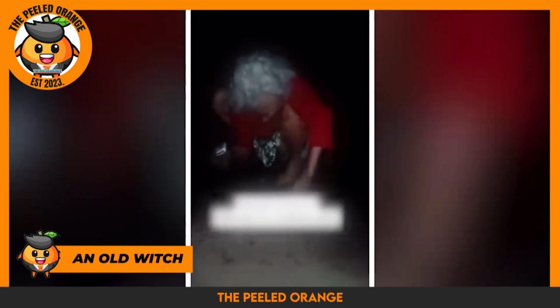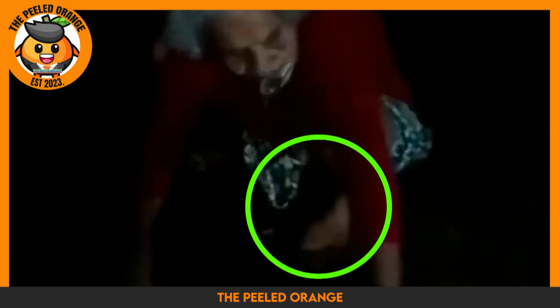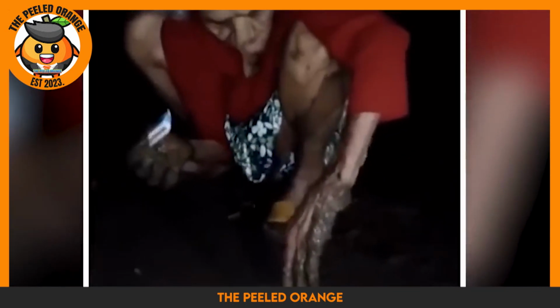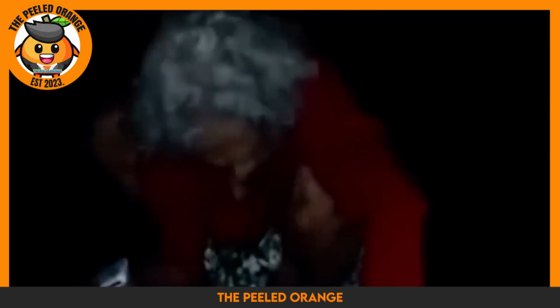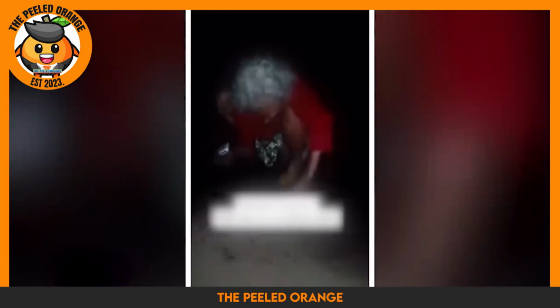Next up, we have an old witch. Late one night, a group of men chanced upon an elderly woman on the side of the road. Perplexed, they asked her what she was doing there, but to their dismay, she remained unresponsive and appeared to be in a state of confusion. With her weathered hands and unsettling demeanor, the men became increasingly convinced that she was a witch and decided to record her strange behavior on video.